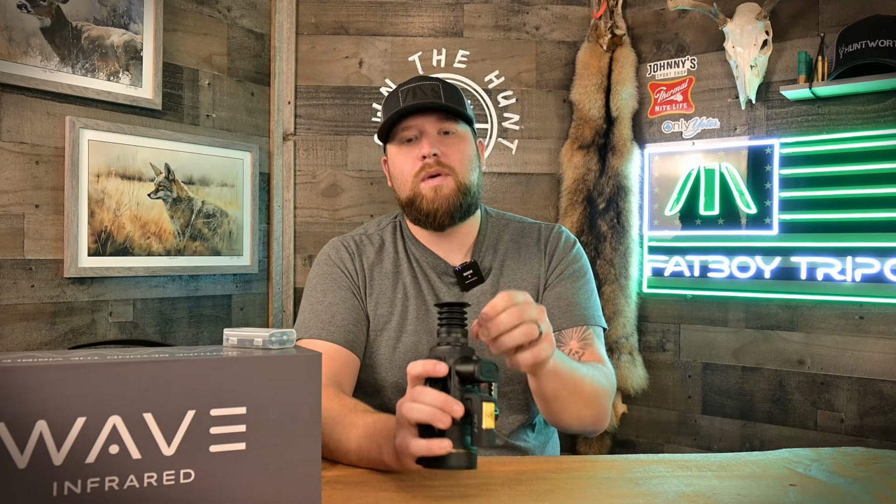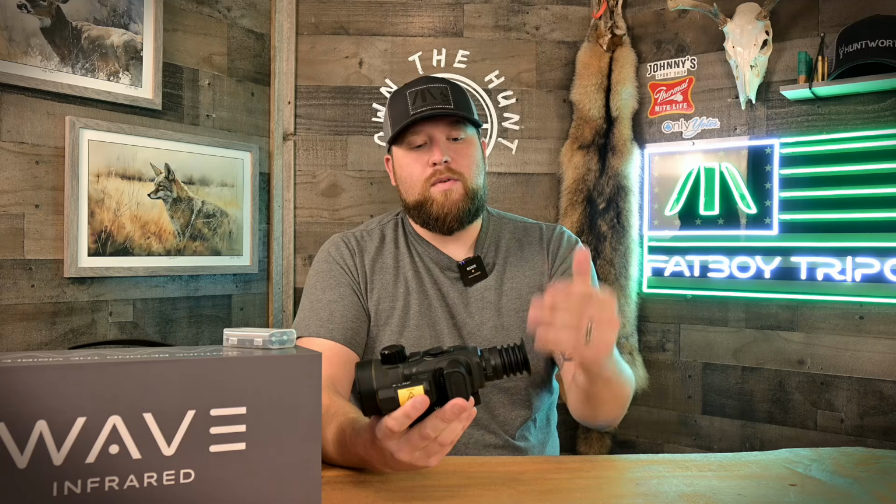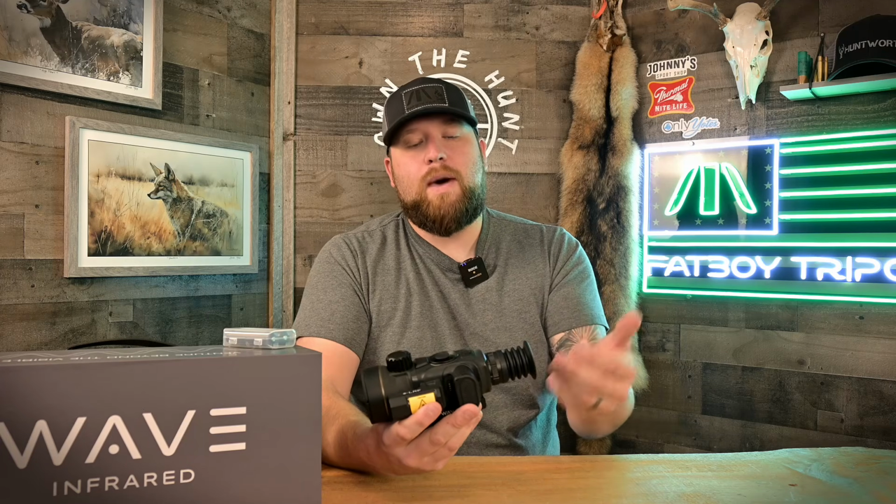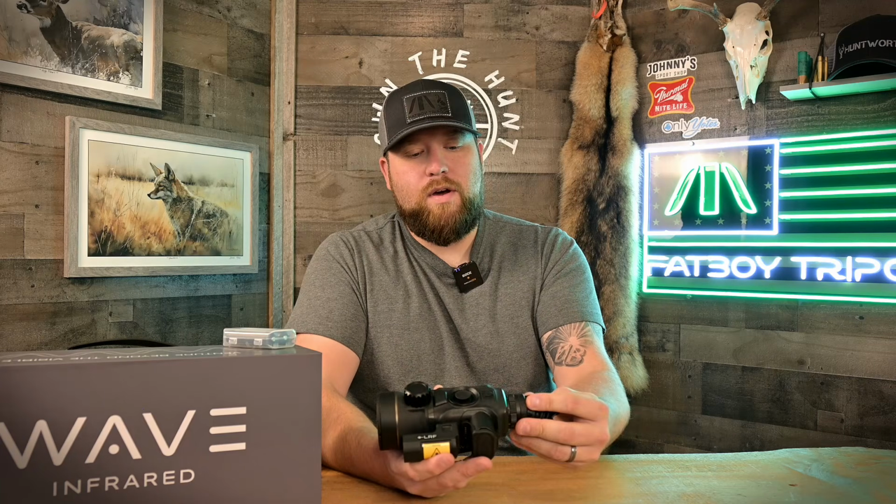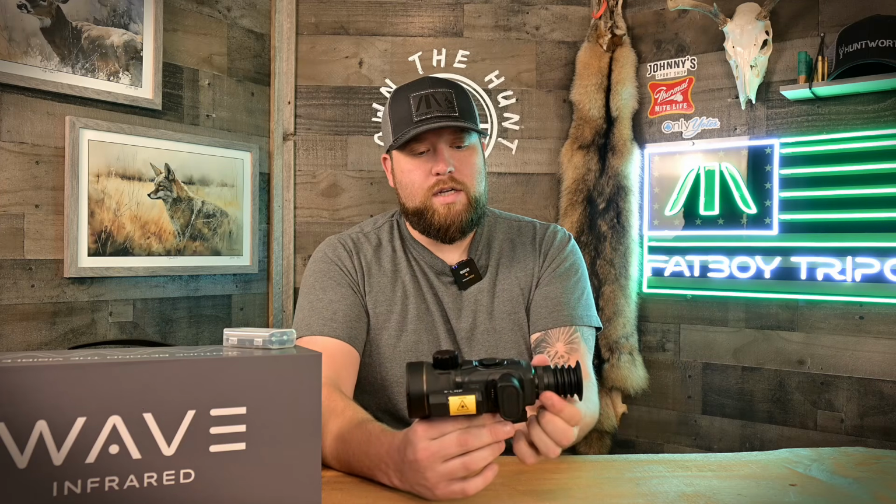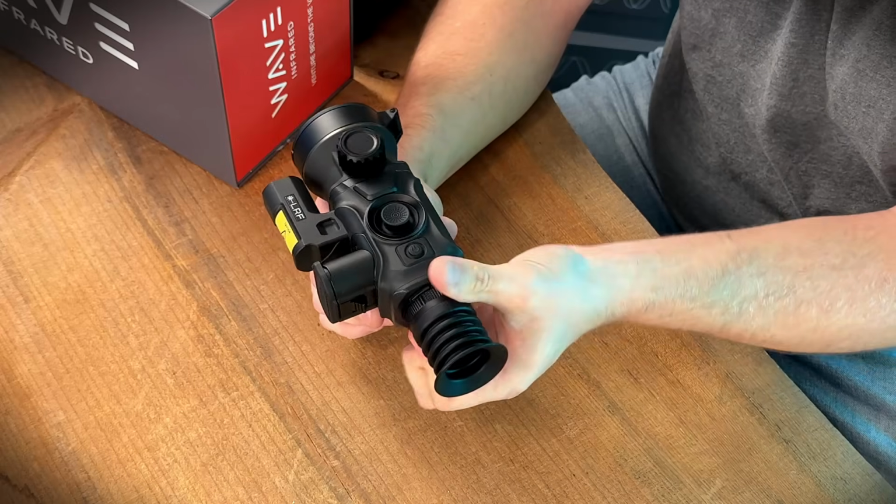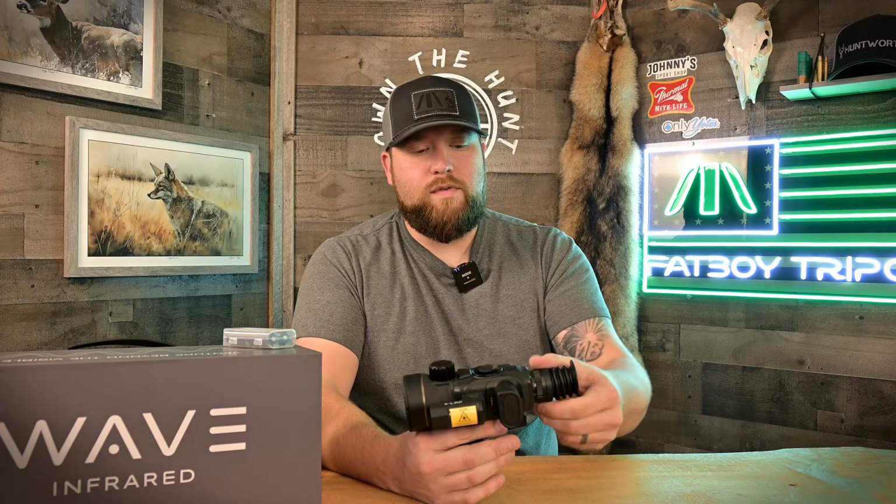It's done extremely well, and it works really nice. It's got this built-in eye cup. Y'all know I don't love these rubber eye cups, but I don't mind it when it's built in on a compact scope. It's okay. I would prefer not having it. I'm pretty sure you could pull this off. It doesn't feel like it's designed to really come off, but I'm pretty sure you could take it off if you wanted. Now, to adjust your diopter, you literally just spin this rear diopter, so you can get your menu text nice and crystal clear for you.